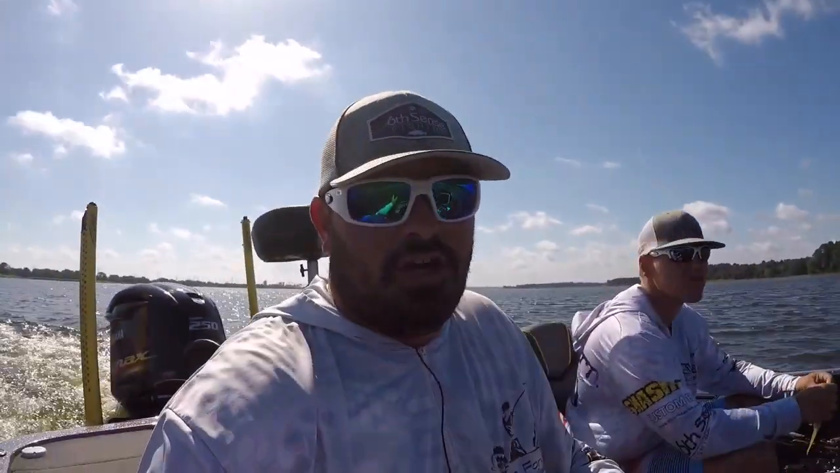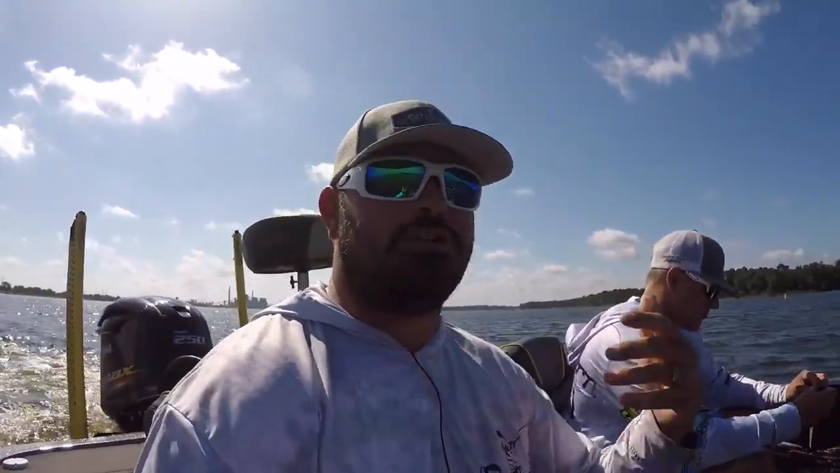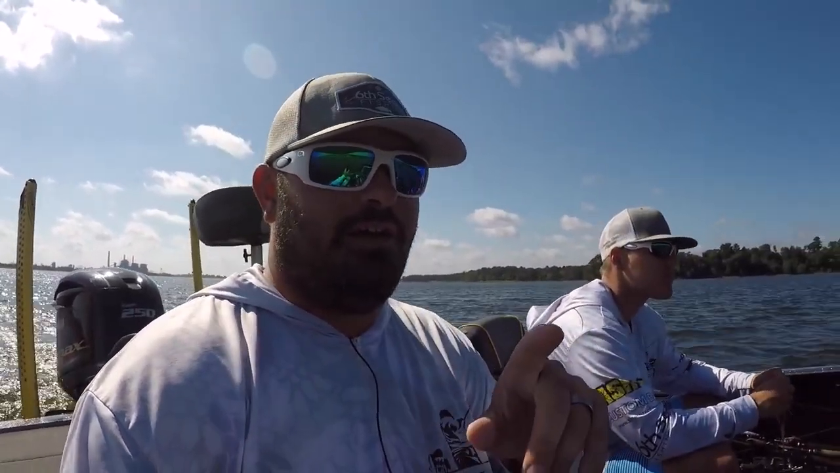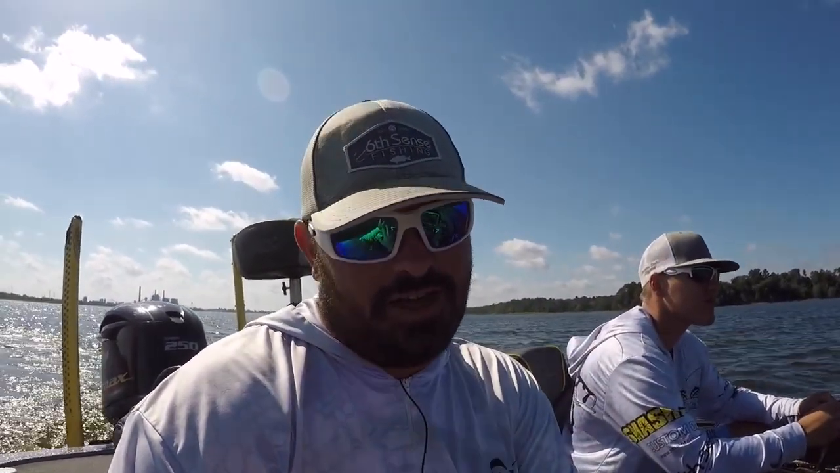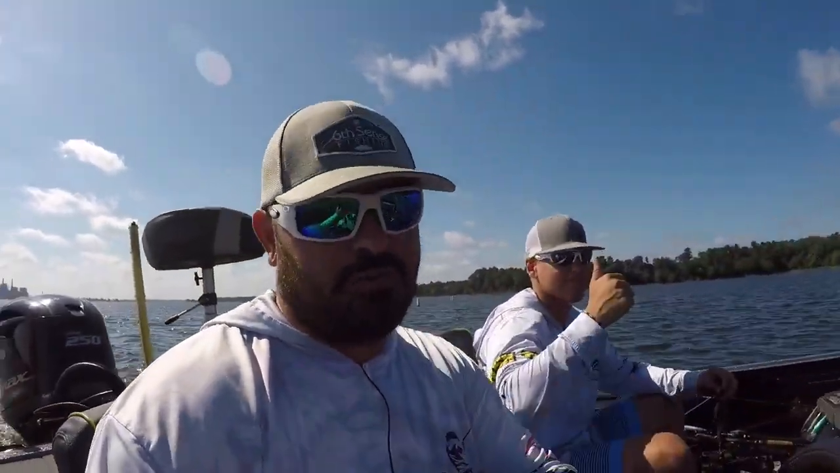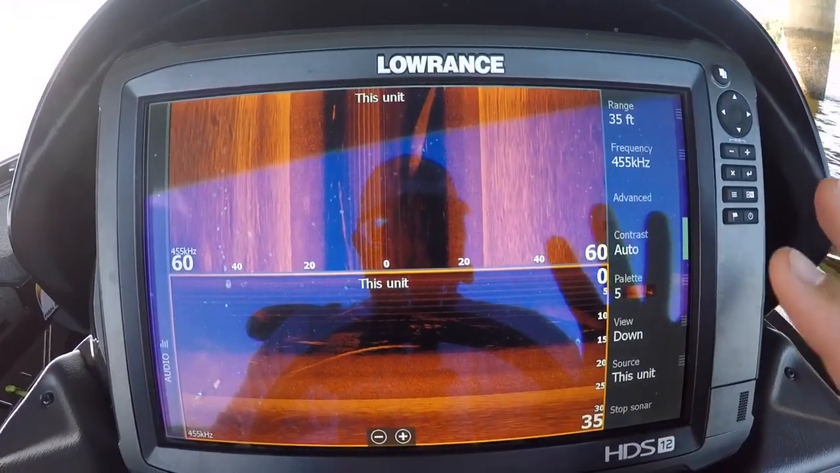So right there, you guys saw there were several fish scattered around some of those pilings. So what we're gonna do right now is I'm gonna get in here and talk to you guys. I'm actually gonna teach all the settings, and Dylan is going to try to catch some of those fish off those pilings for y'all. Okay, so here's my down scan and side scan screen.